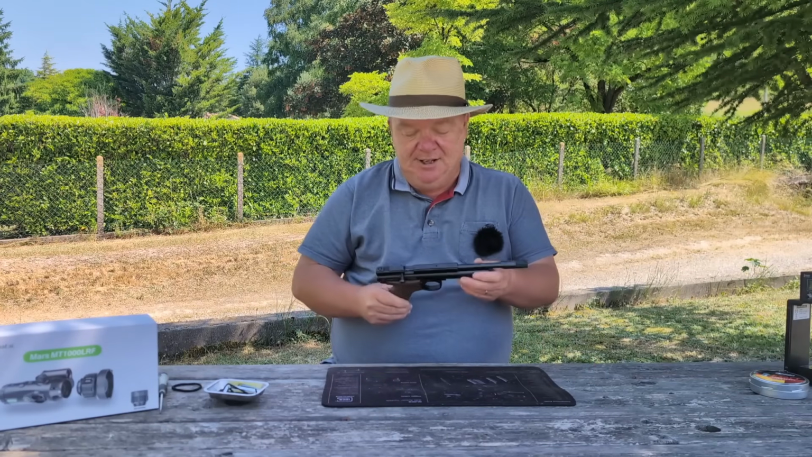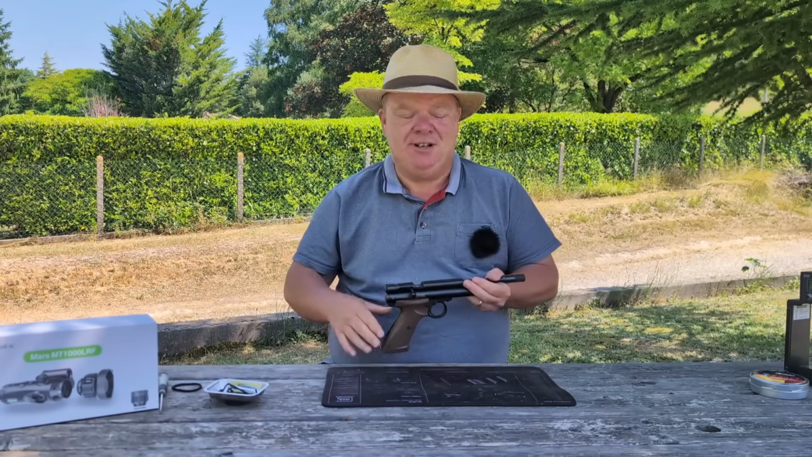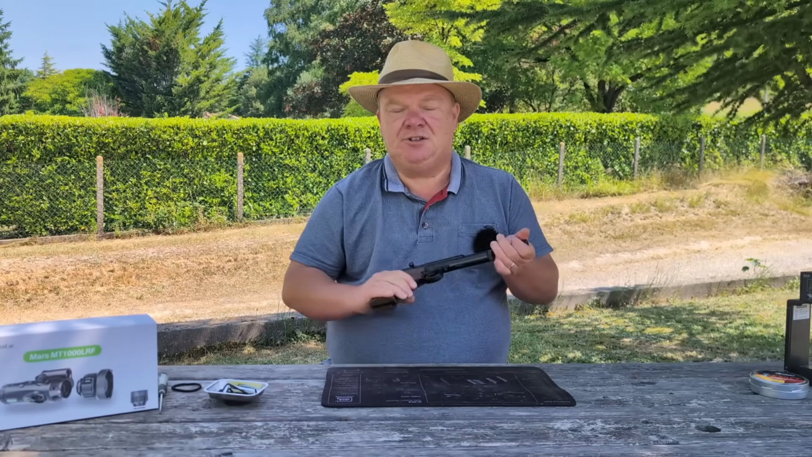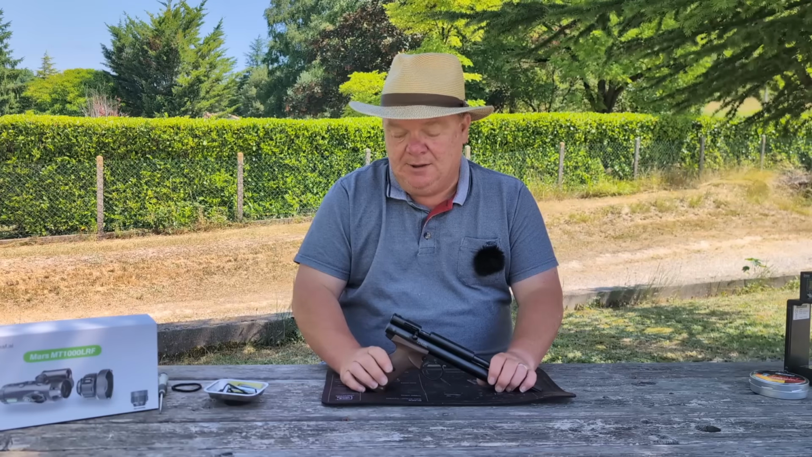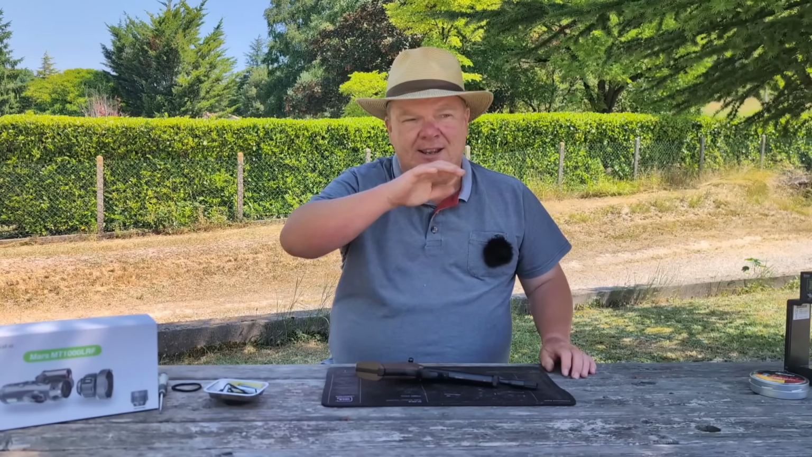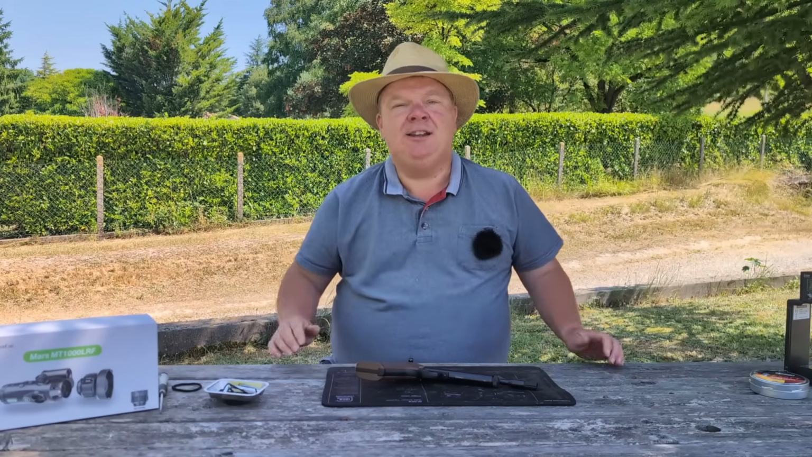380 feet a second. So now this is a bit convoluted. This is a bit of a tenuous link, because I'm going to go back to, it is not cocked or loaded or anything, just to let you know while I'm playing with it like that. Old magazines are one of my favourite things. Shooting in the 1980s when I was a teenager is the heyday for me, the nostalgic glory years of my